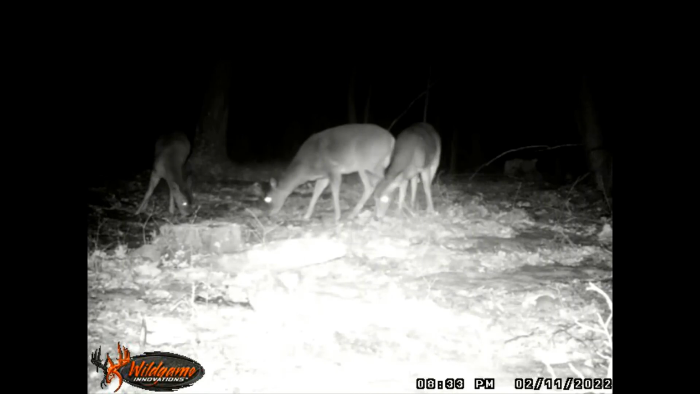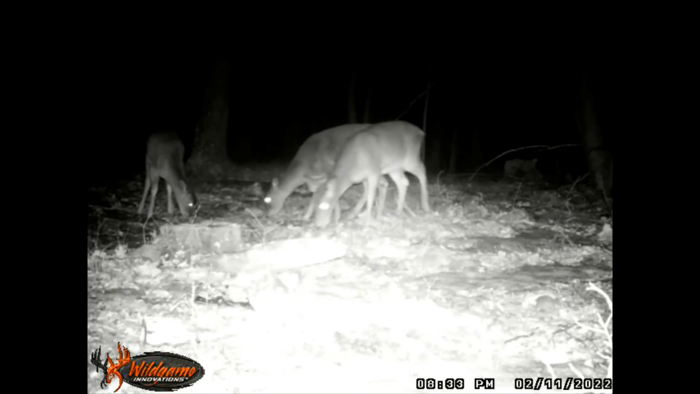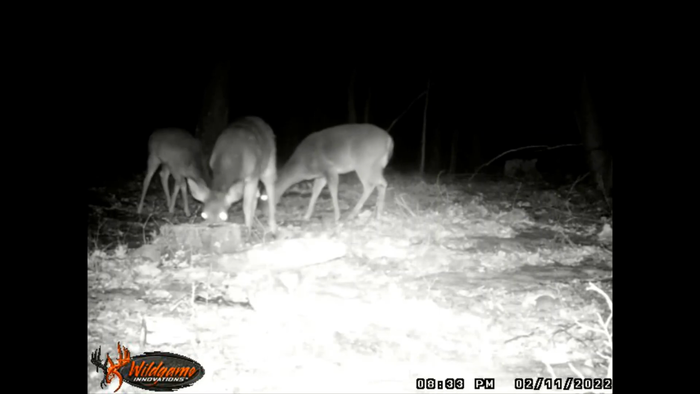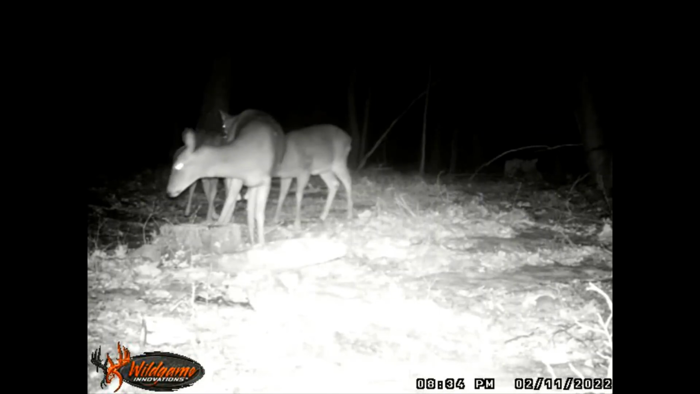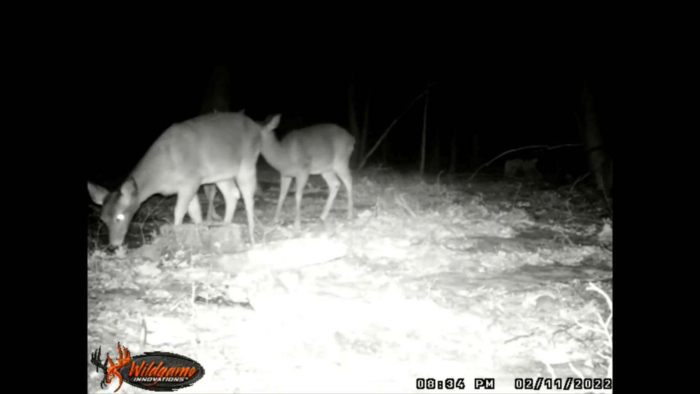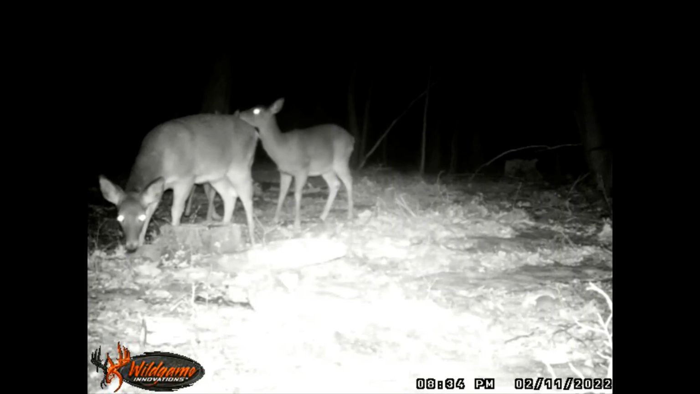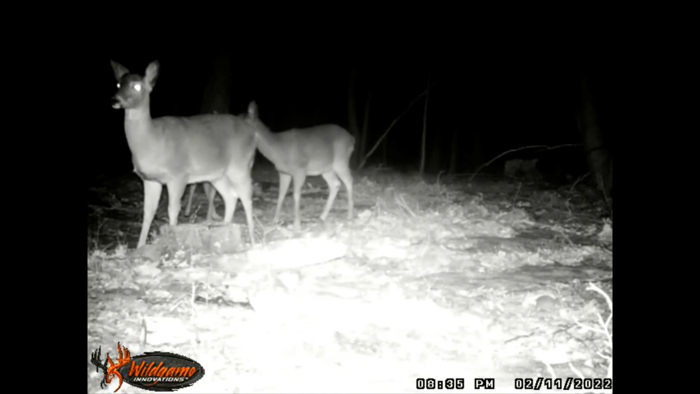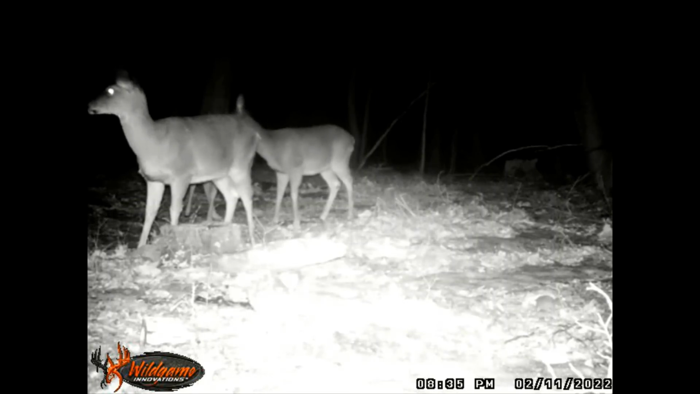And for some reason, for this early in the year, my property is getting visited more than it ever has by the deer. I hope that continues. Be interesting to see how many of these deer do stay this summer.